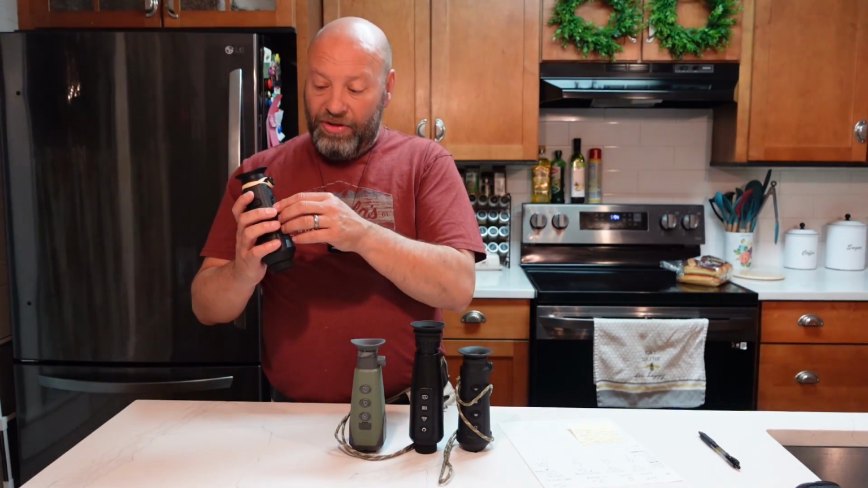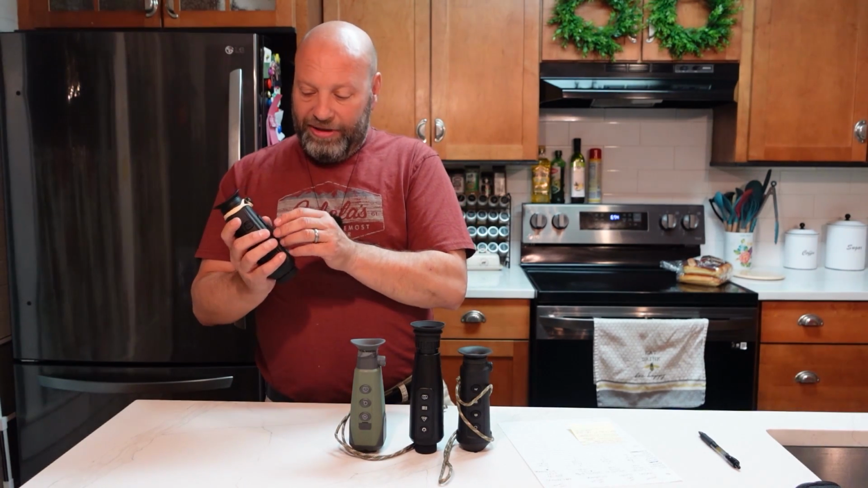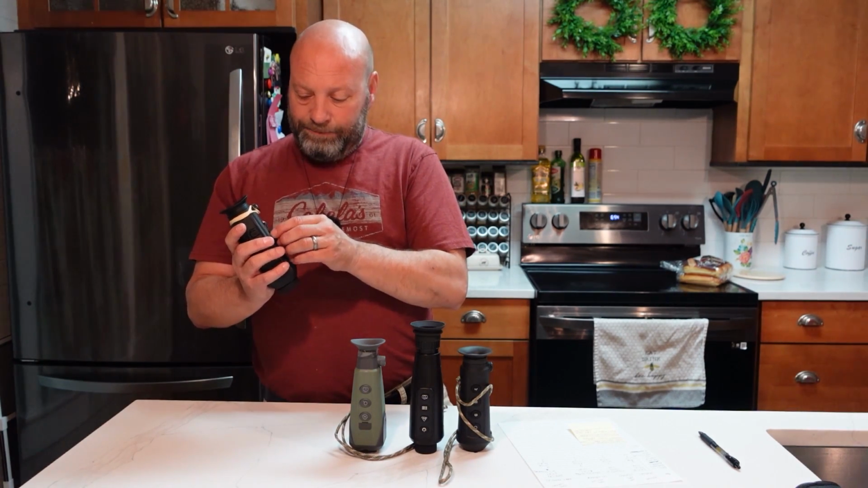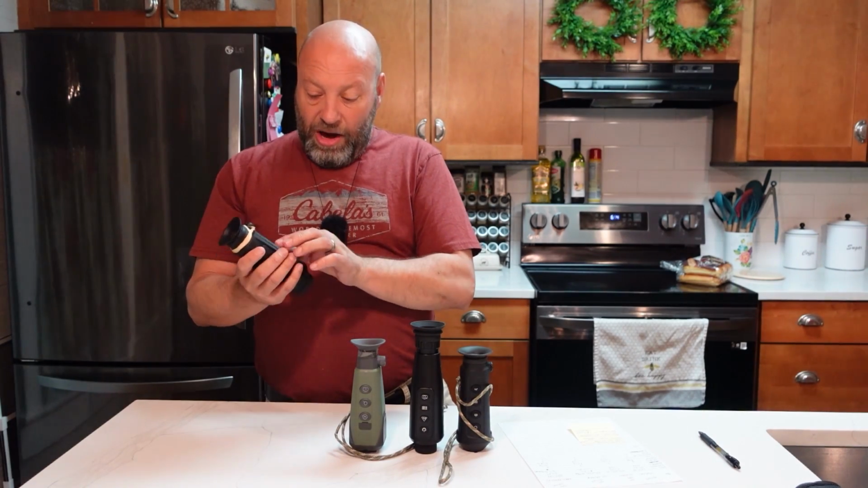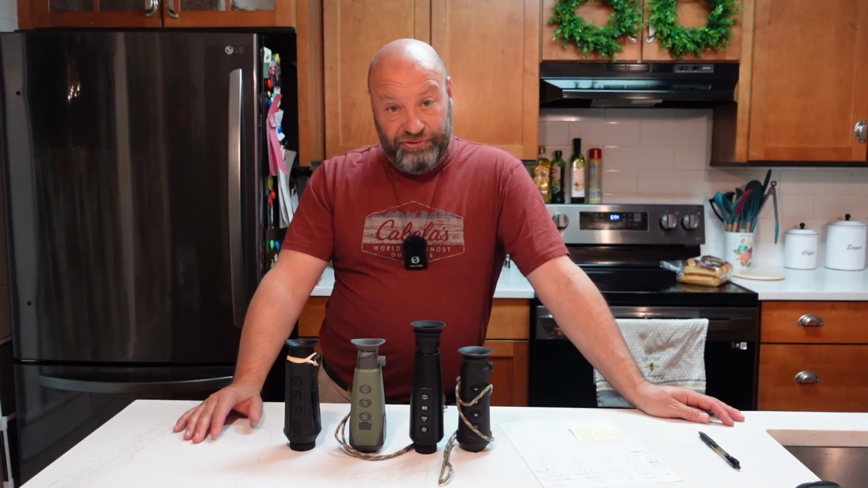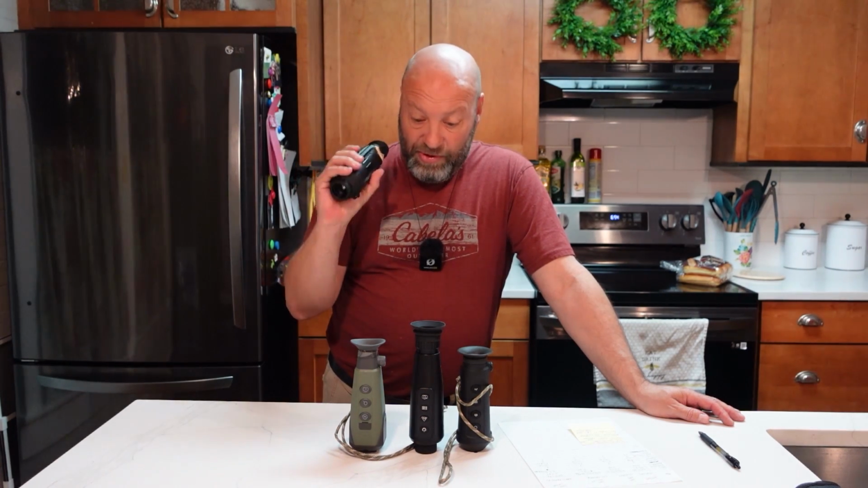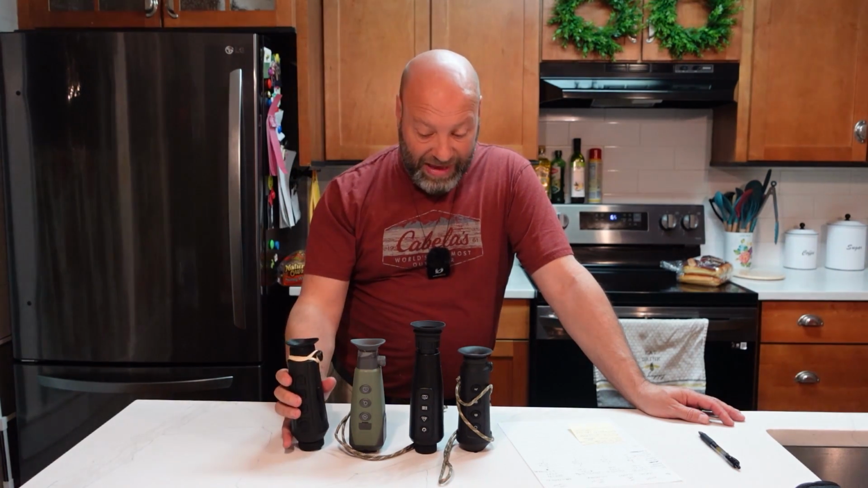So I carry 2 other batteries in my pack with me, so even though we're calling it 6.5 hours, if you carry 1 extra battery, you're coming in at 13 hours. 2 extra batteries, you're going to almost 20 hours. So I really love that feature on here. Having a replaceable, removable battery. Love that option on here.